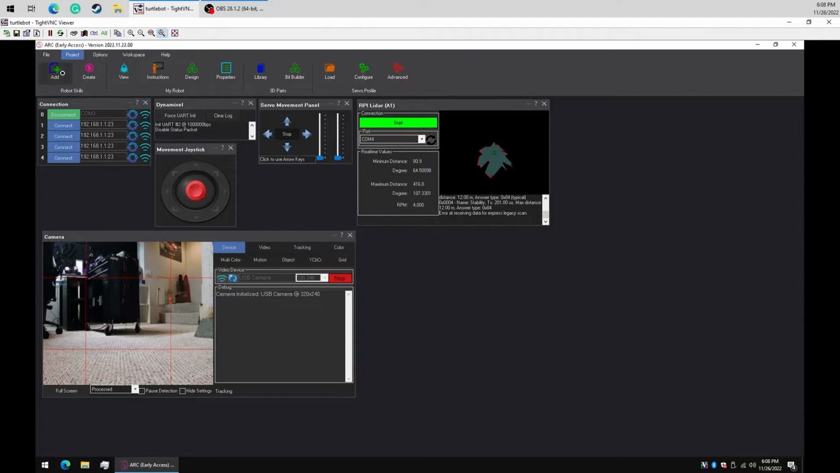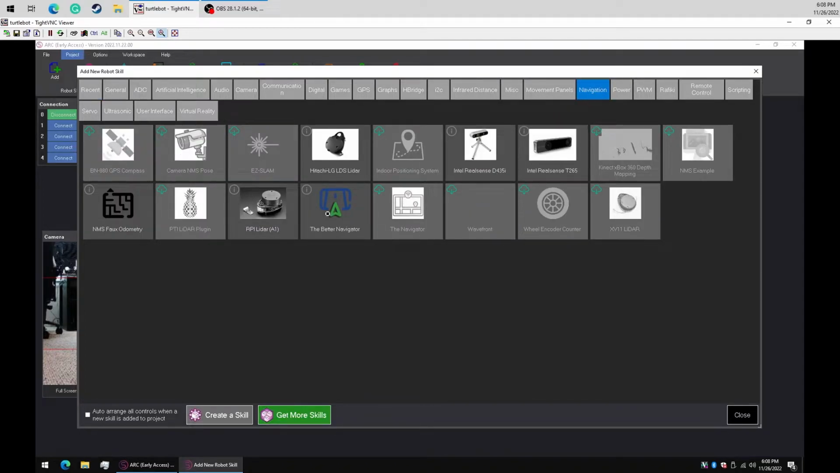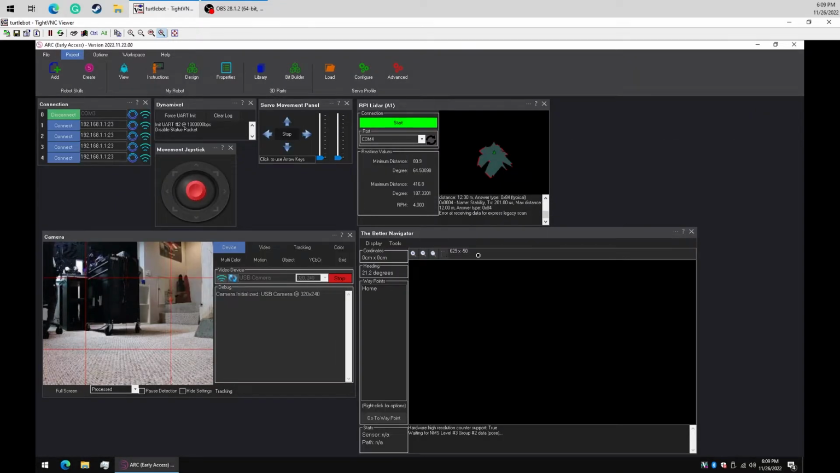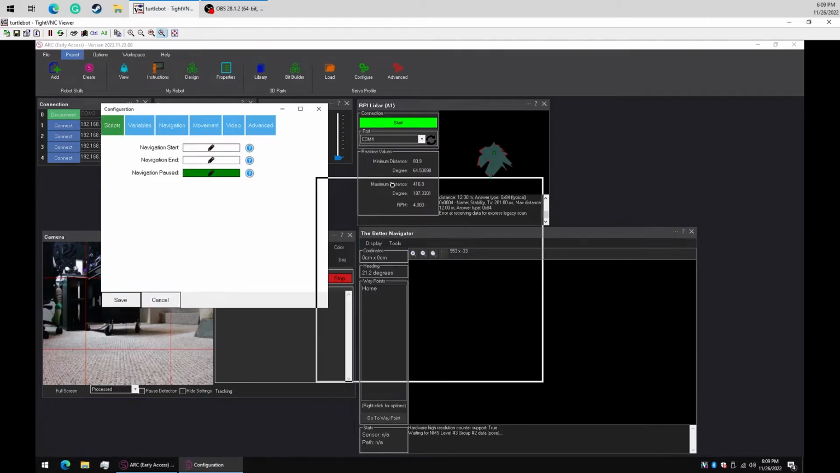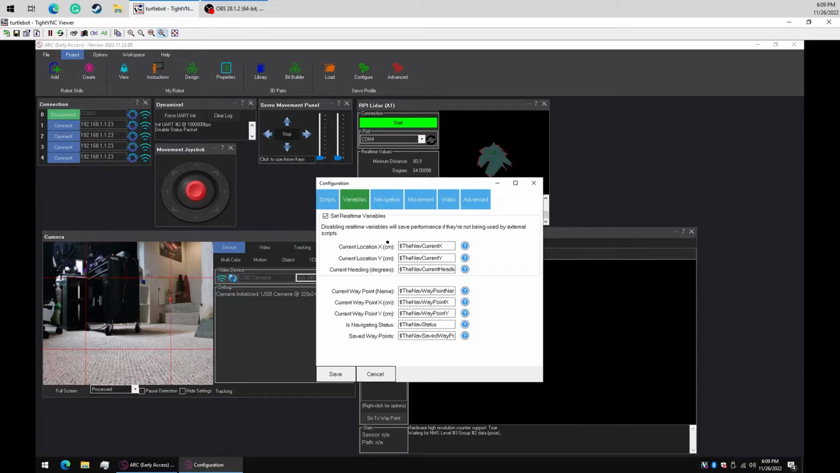So the next thing we need to do is add the Better Navigator. It's a wonderful naming convention. We have the Navigator and the Better Navigator. And the Better Navigator is indeed better. So let's configure the Better Navigator. Let's take a look at all the different settings. So we can have scripts that are going to run when the navigation starts, when it ends. We can have the robot speak and say, you know, I'm going to the living room, or I'm done navigating to the living room. And we have variables that can be stored, but we're not going to set the real-time variables because we're not using those.